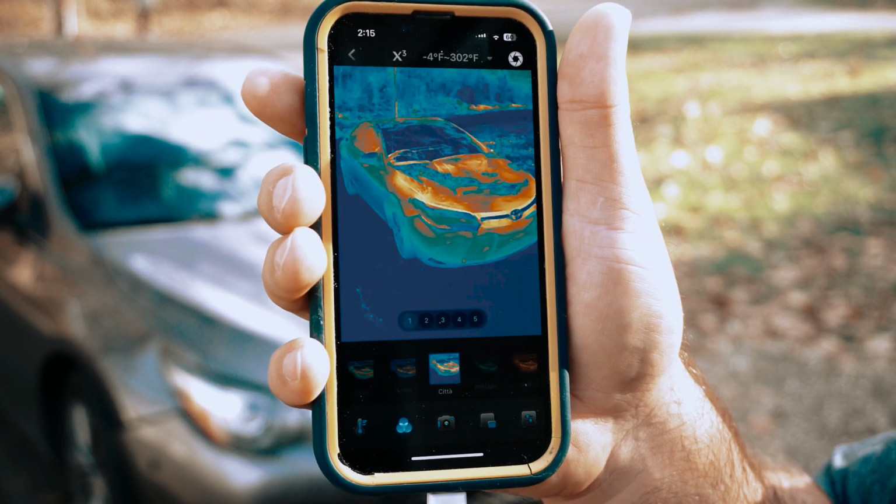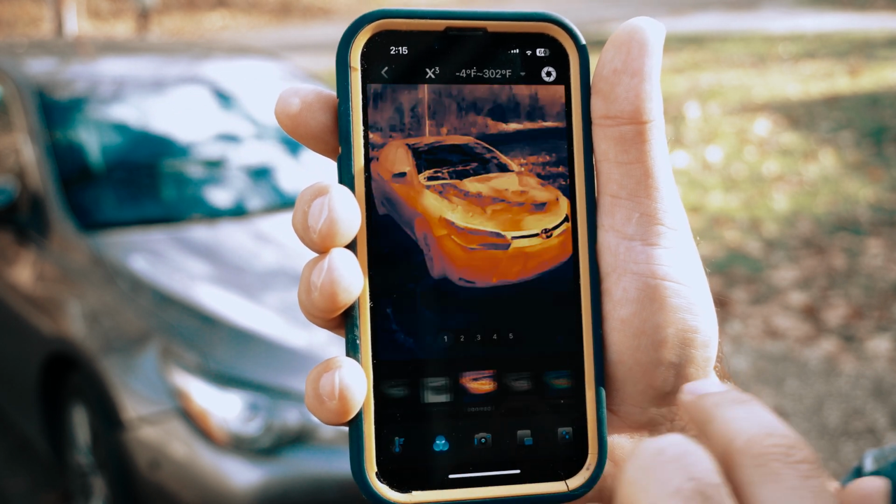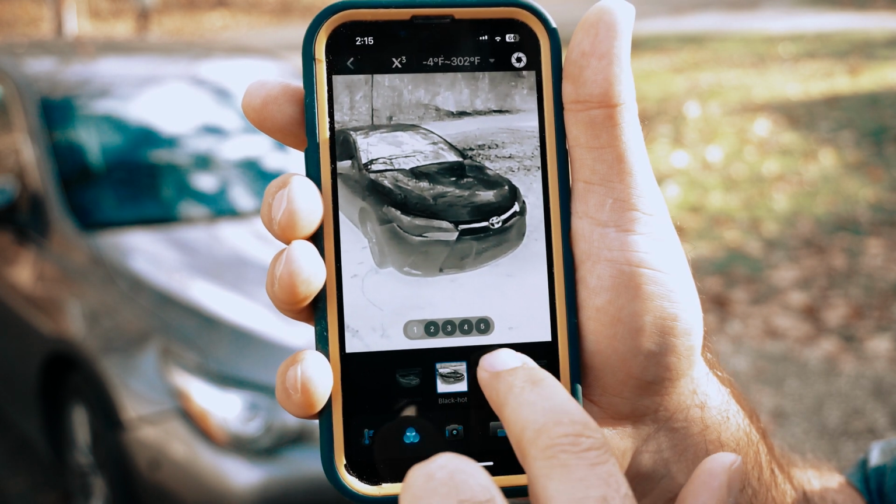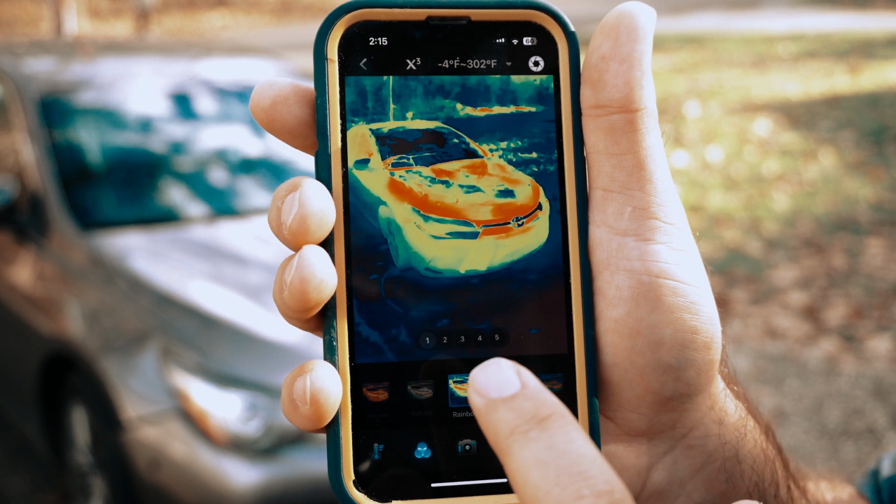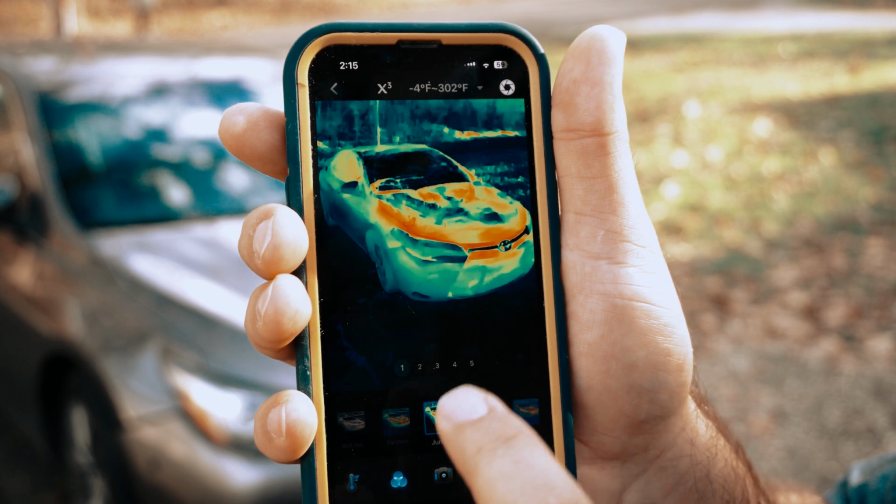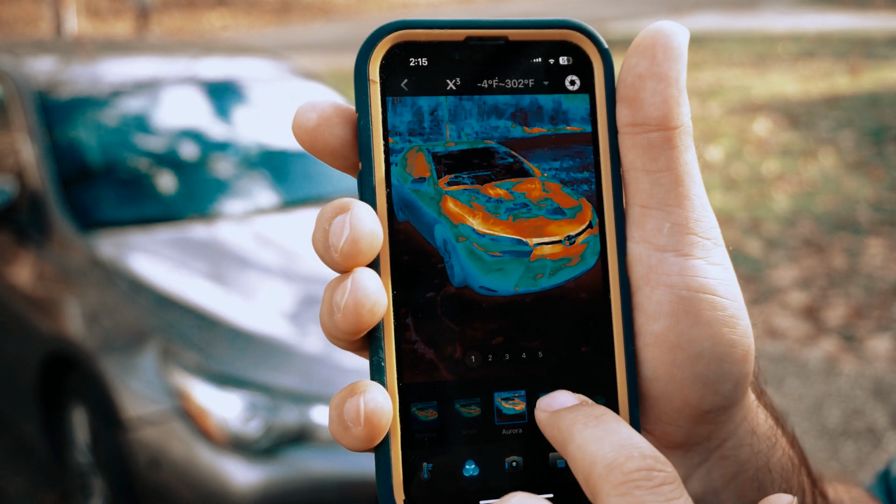So I'm using the Kita, with a weird little dash above it. As you can see, you've got white hot, black hot, iron red hot, where if it's like really hot spots it turns red, but otherwise it's black and white. Rainbow, jungle, which is more like green and yellow and some orange. Aurora, which is pretty much similar to the rainbow stuff.